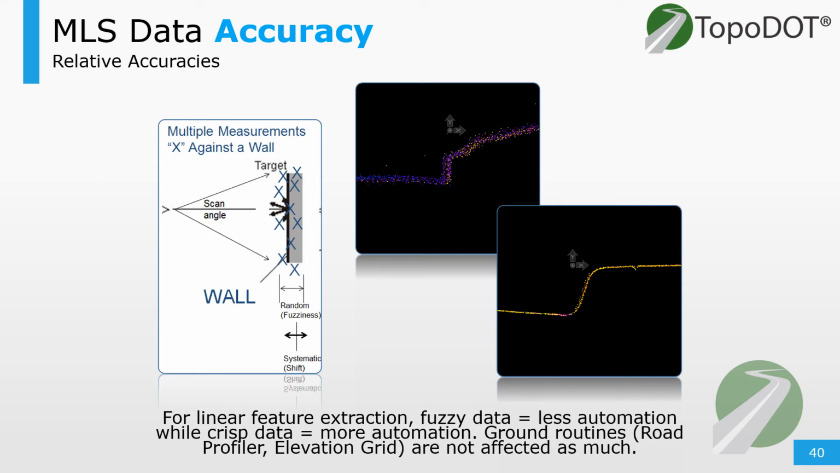The fuzzier the data, the harder it will be for the end user. They need to be able to see from top view where to apply certain automated routines, especially for hard breaks, curbs, sidewalks, edge of pavements, etc. Ground routines, though, are usually unharmed by this fuzzy data and can remain fairly automated.